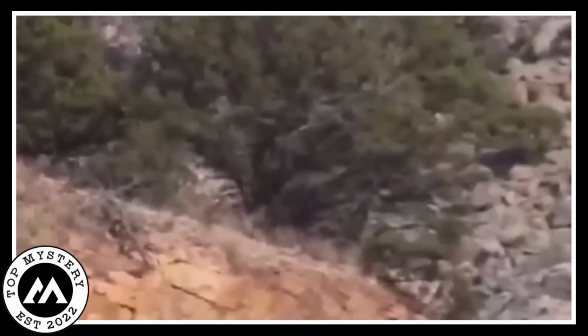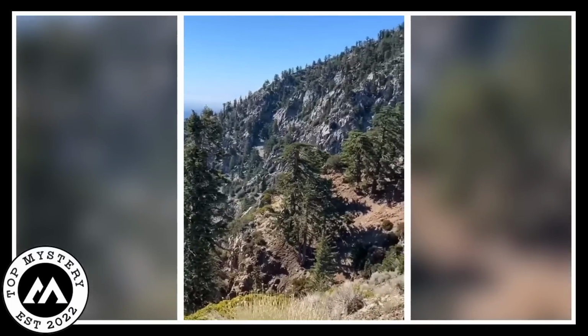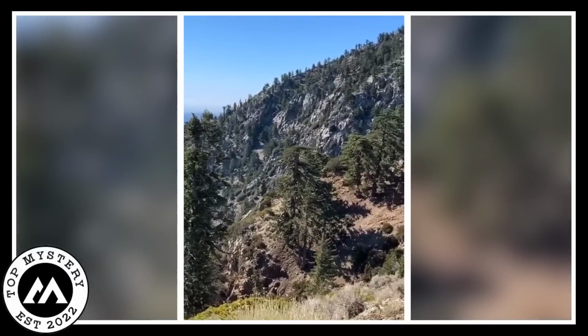Hikers in the mountains. In the quiet woods, a hiker stopped on the path, looking at something strange. Up in a tree, peeping through the leaves, the hiker saw a busy cameraman below.